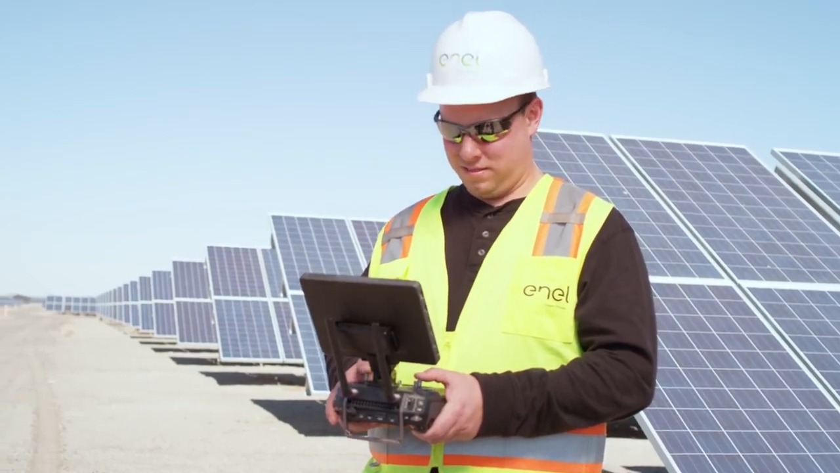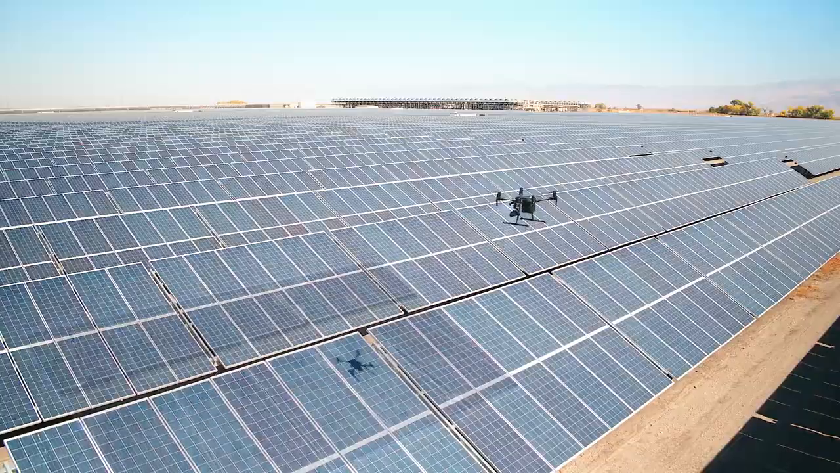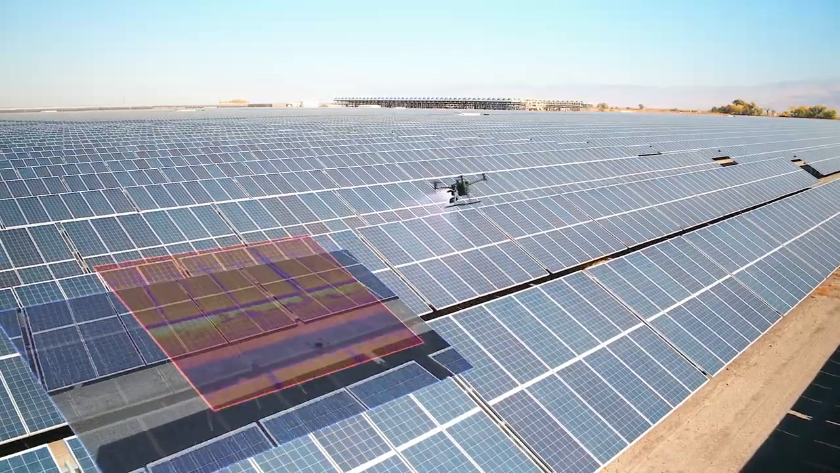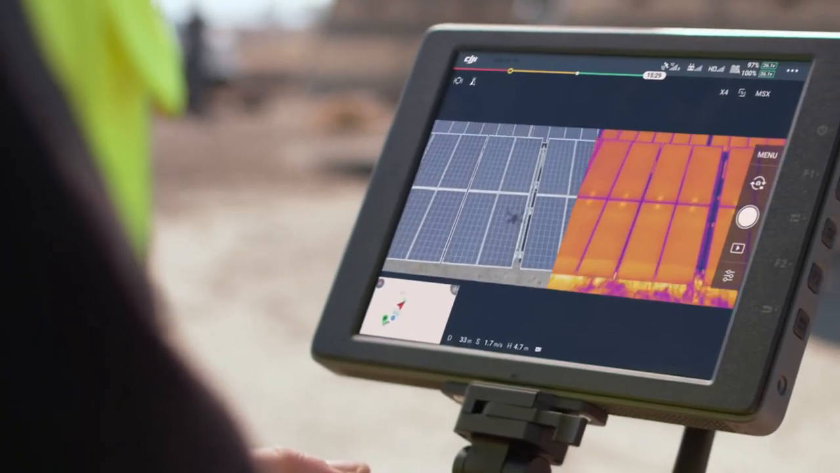a single flight. Utilizing the XT2, we're able to rapidly assess every solar panel on our project, while simultaneously monitoring structural components and the environment as well. The dual sensor capability is a game changer. It provides all the data we need to schedule site maintenance in one flight, significantly increasing our productivity.